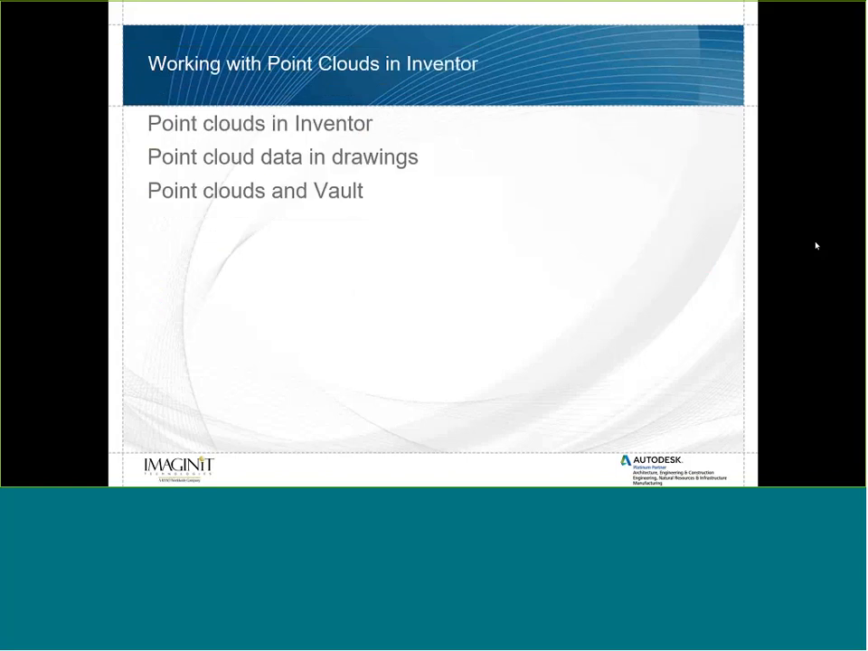So this is my slide deck. This is what I'm going to show: point clouds in Inventor, how to deal with point clouds in drawings, and we'll talk about point clouds in the Vault.